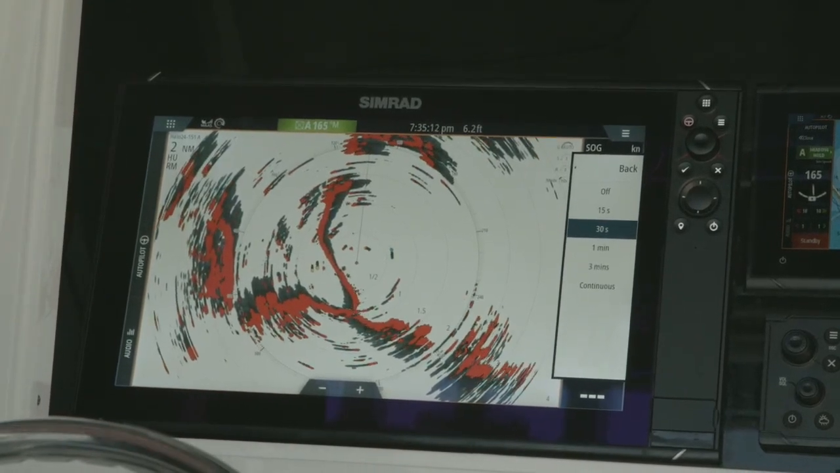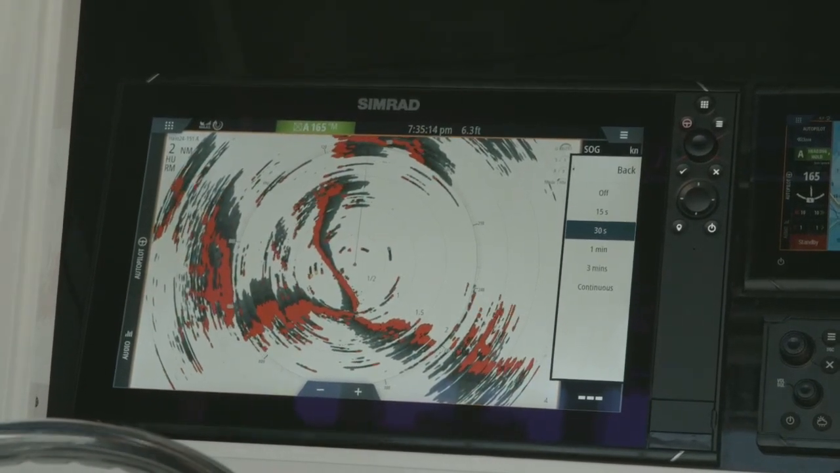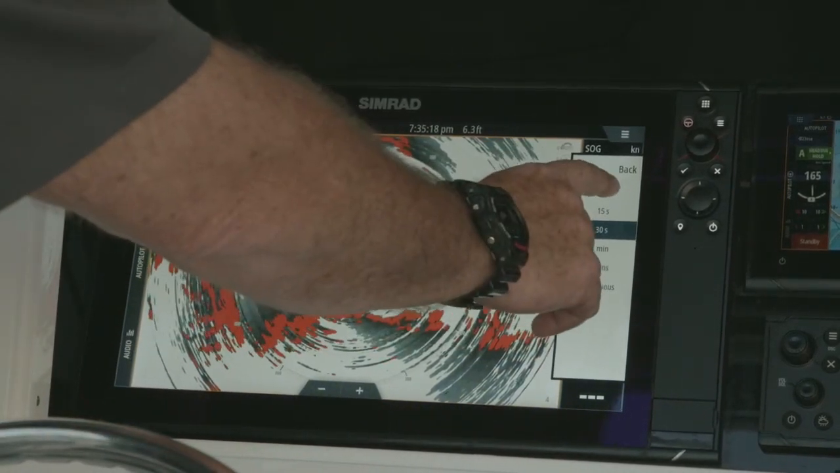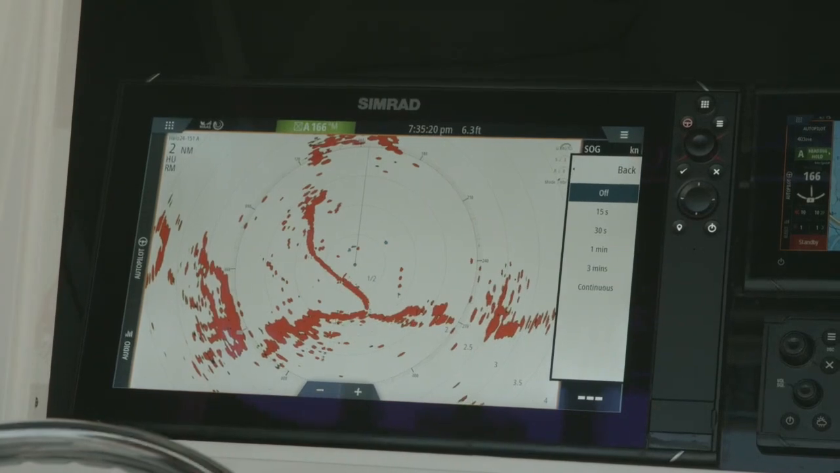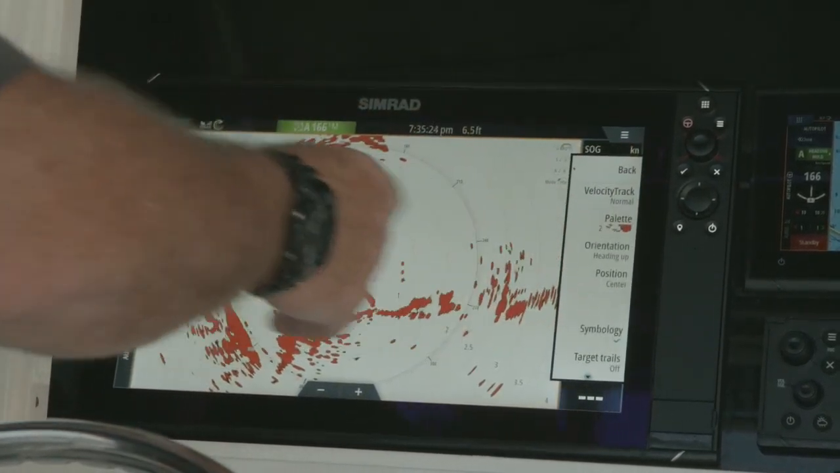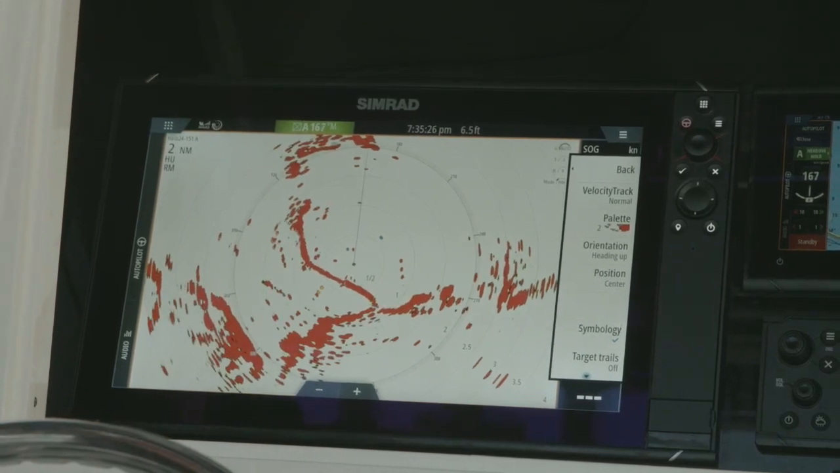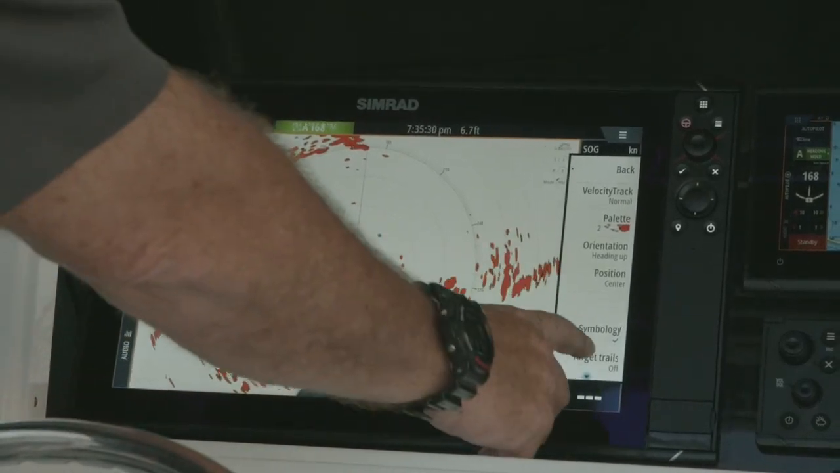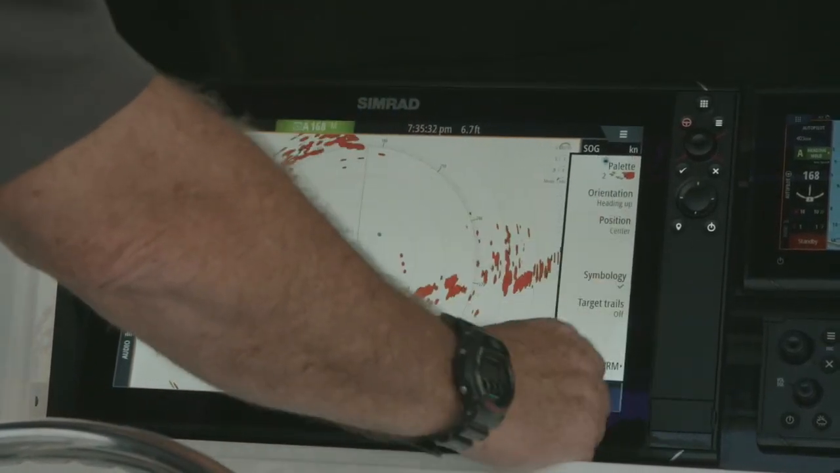So this is something we're definitely not going to want to use when we're inshore, because you notice all of those targets show the movement across the screen. This is something that you might use with an open array when you are looking for birds, because now it'll keep that target on the screen for those additional seconds.